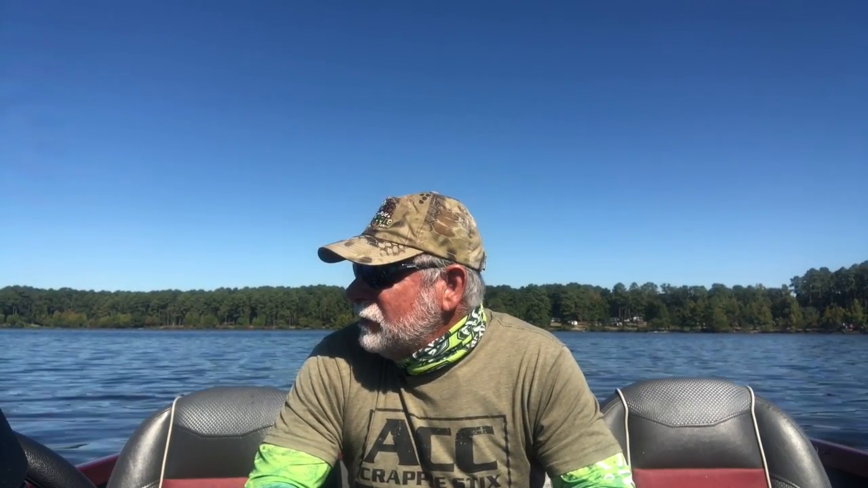But anyway, today I'm on Lake of the Pines, back out here. Haven't been here in a few weeks, so I'm anxious to see what this cooler weather and cooler water temperature has done to the bite. Last time I was here, I caught some really nice fish, but boy, it's just been that summer bite. They have been slow, hard-headed to bite.